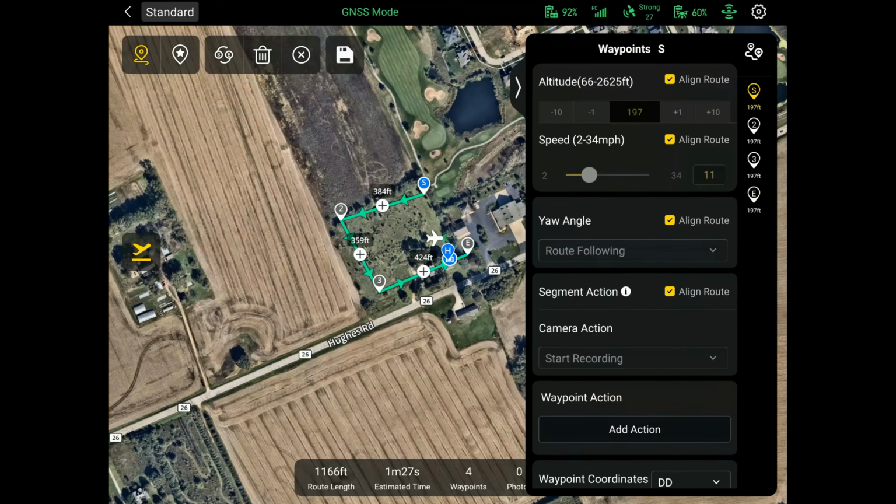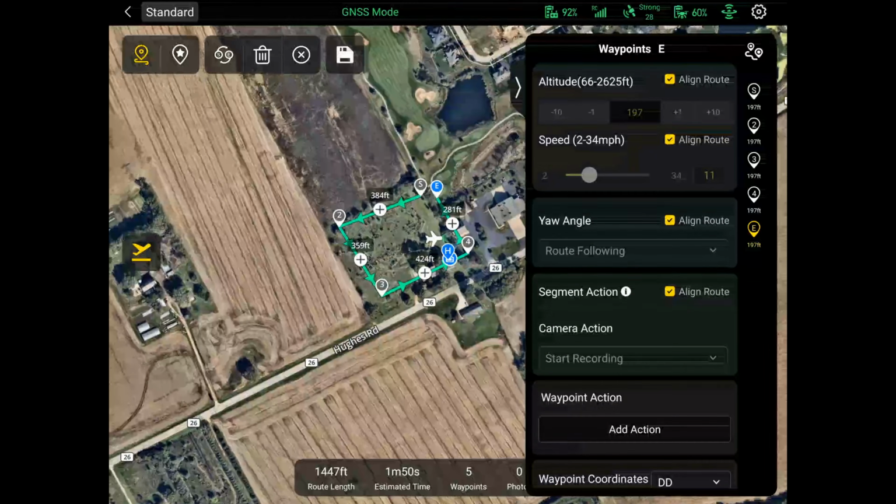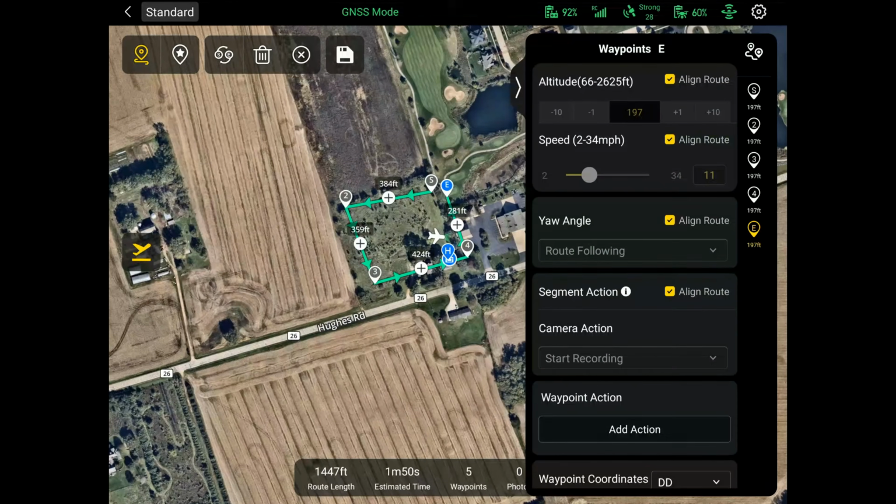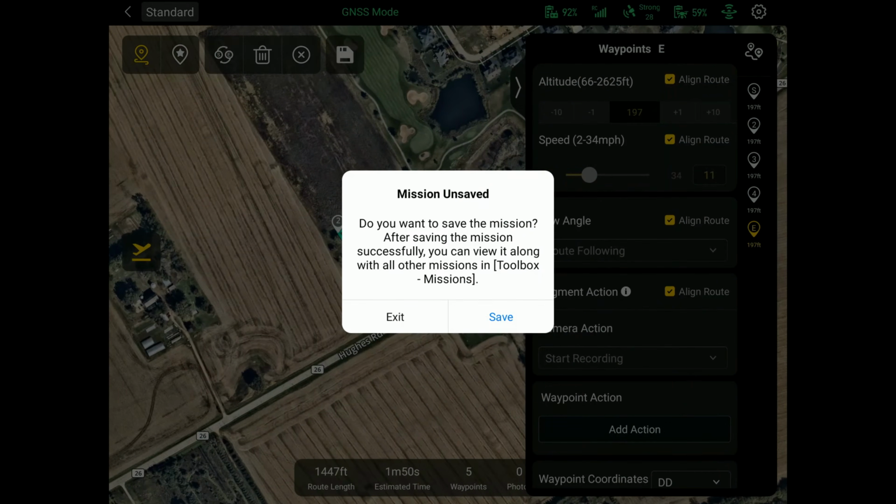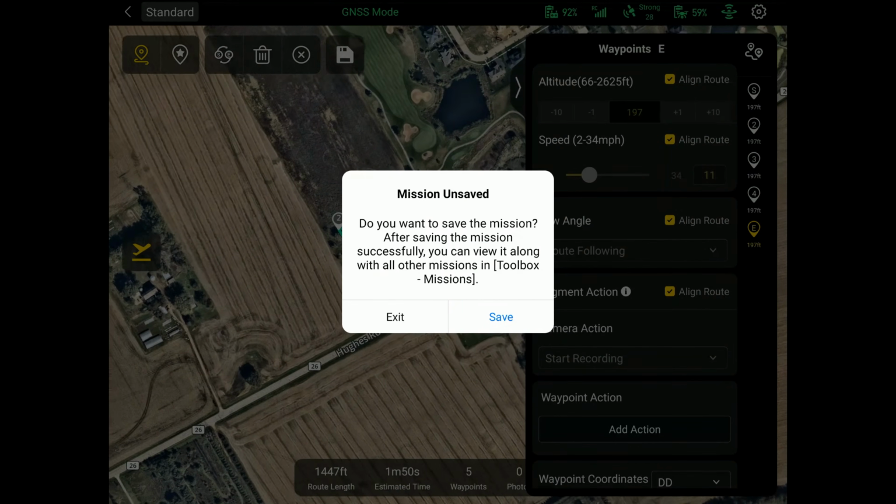Tell it to fly in a square, it's going to fly. It's going to be completely automated, where you're going to hit go and it is going to go fly and go to the start point and then fly its route. So that is going to be good. Now, you can also save the mission. You can come back and fly it over and over again if you have to, or if you need to, but that is a great thing, having waypoints.